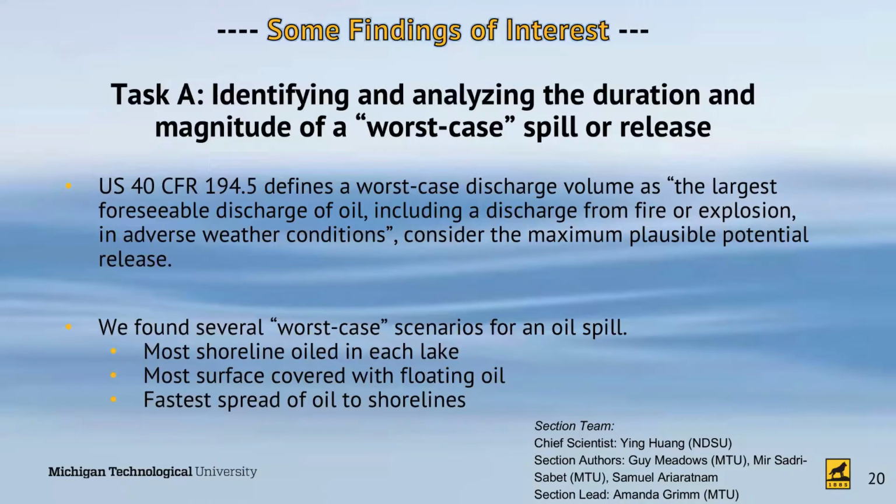So essentially going into this, we had 10 worst case scenarios, but then there is another big player here, and that is our ability to numerically forecast where things go. So looking at the bottom, there are essentially worst case scenarios that were defined by the computer simulations. That is things like the most shoreline oiled in each lake, the most surface area covered by floating oil, and the fastest spread of oil. So those are all scenarios that we derive from the numerical analysis.